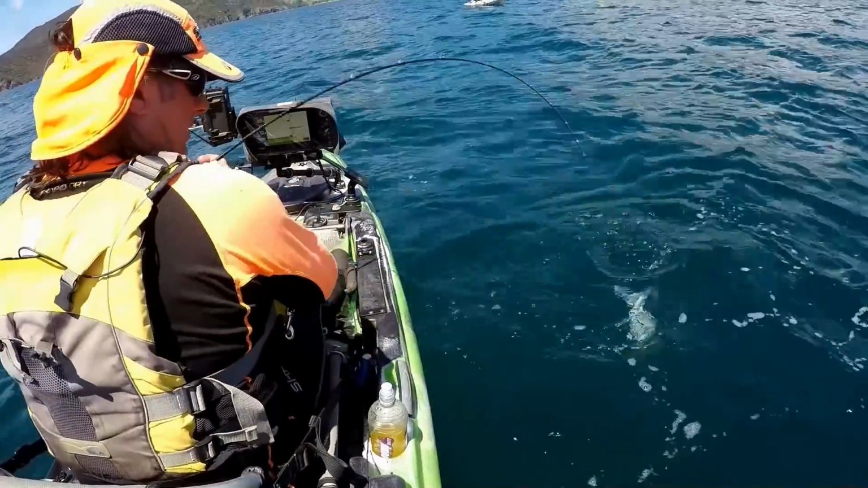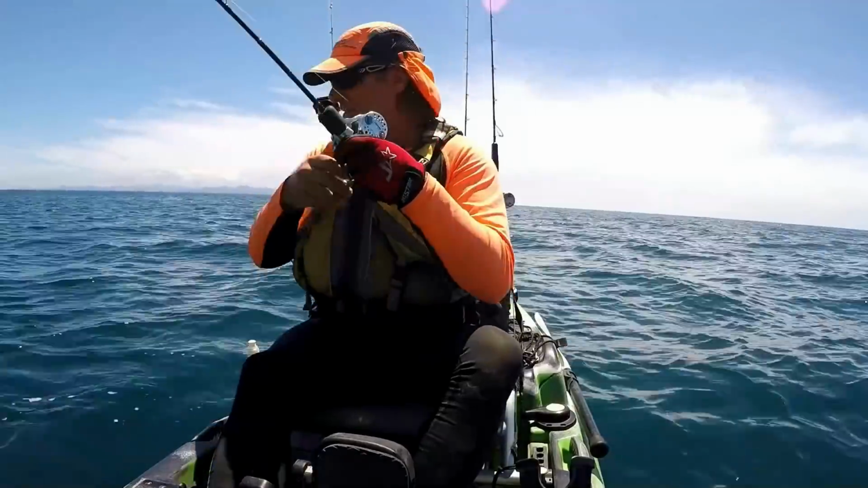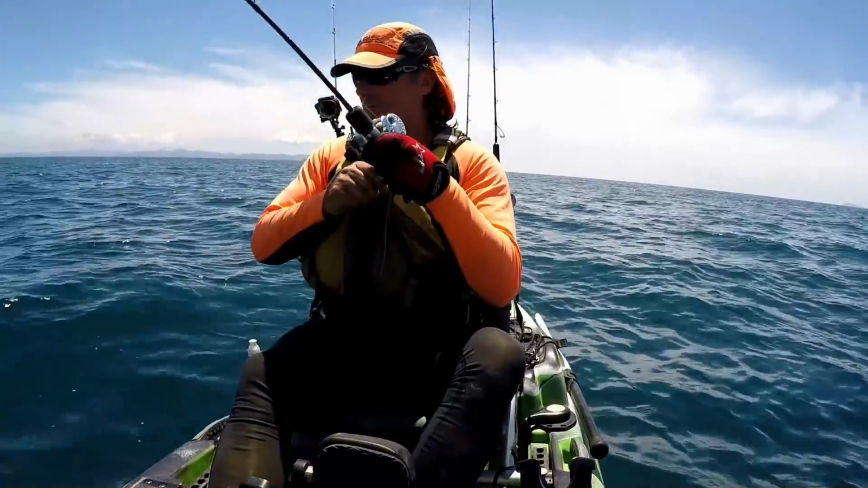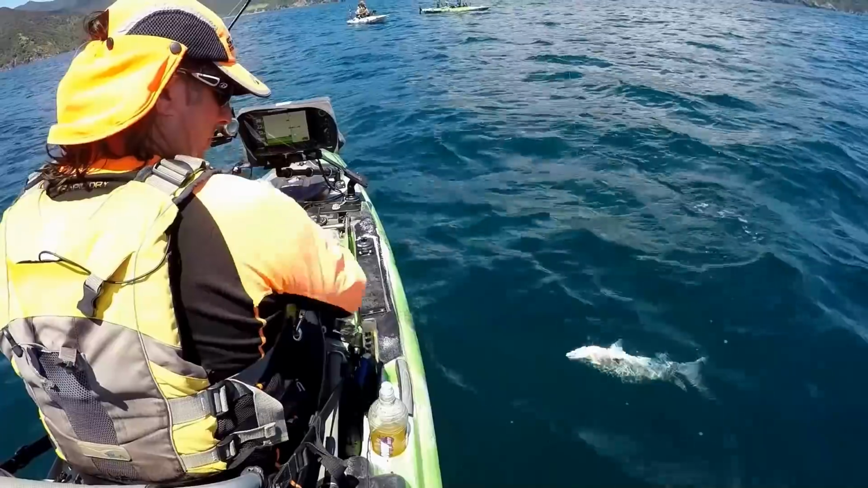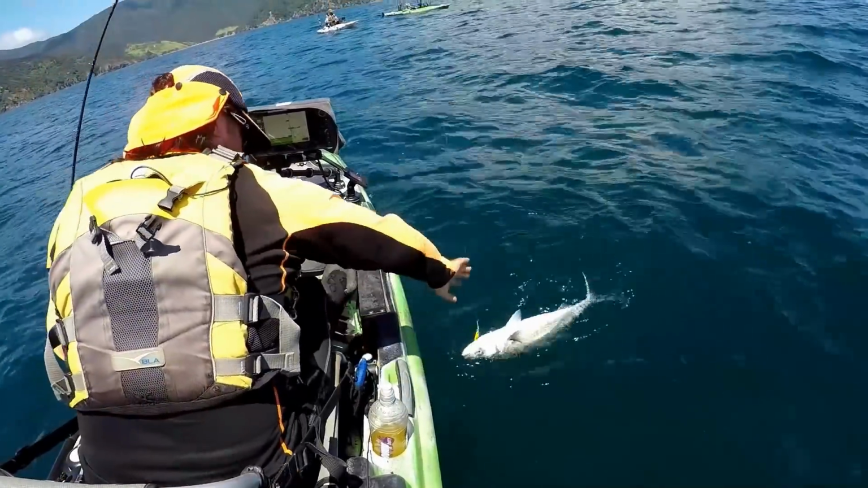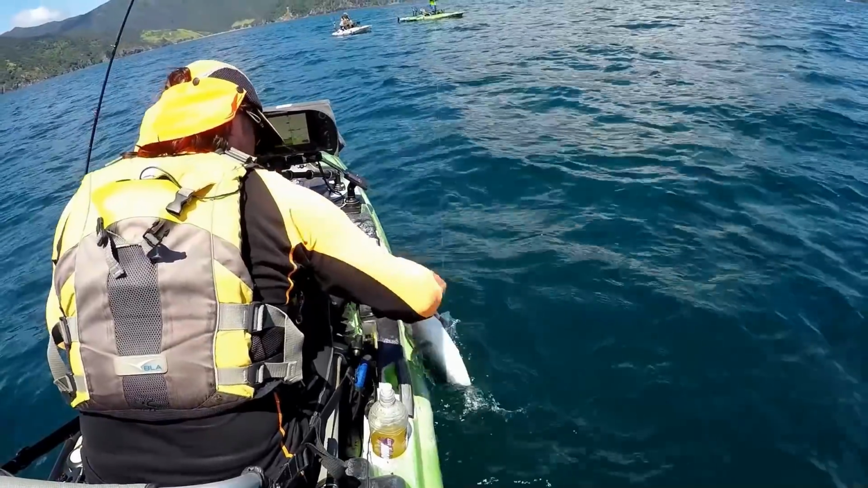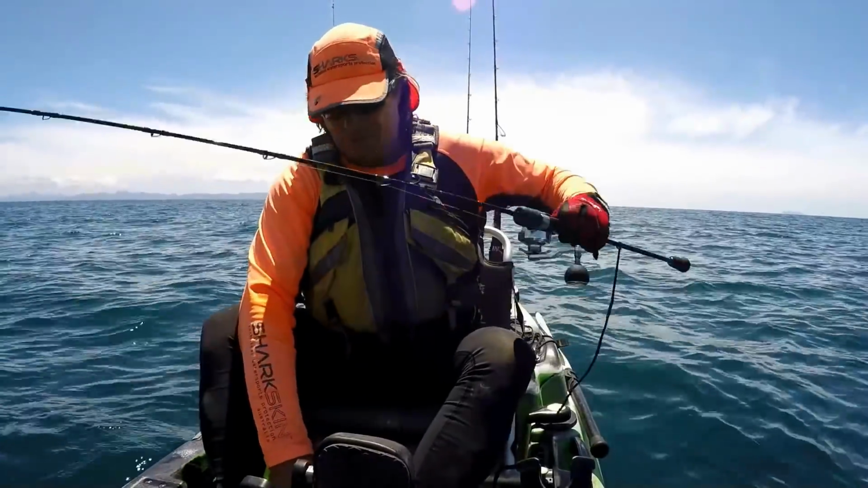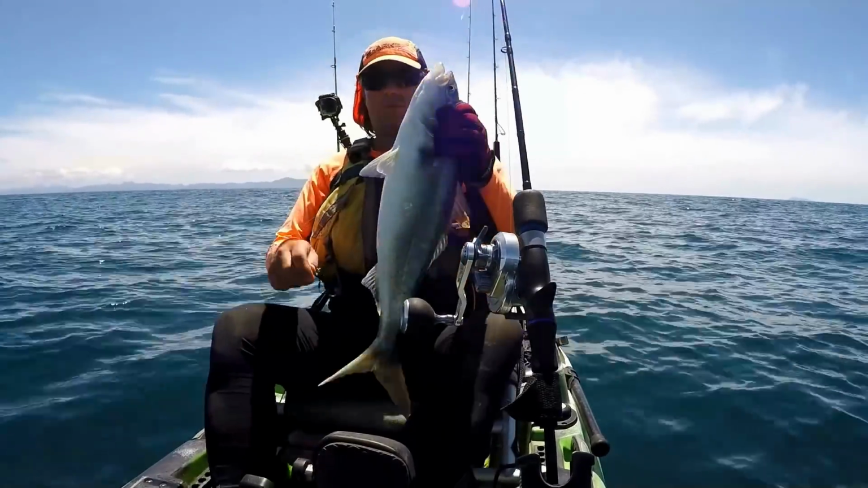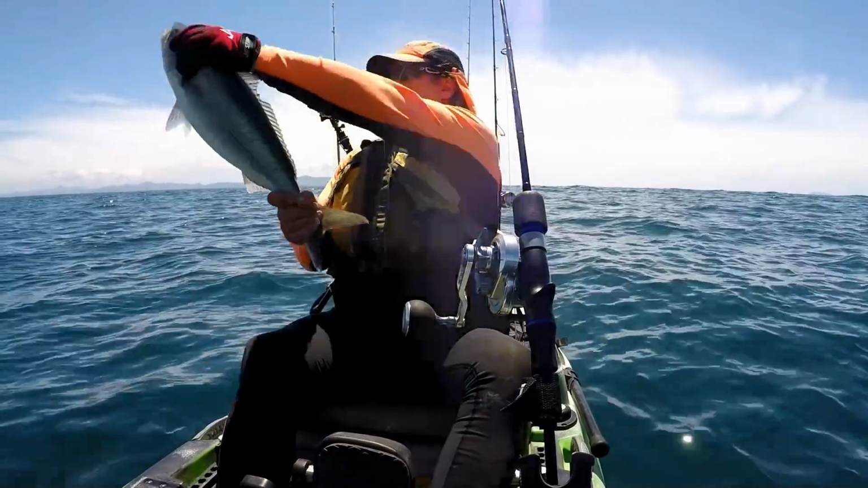Beautiful sized kahawai these, and on this kind of gear, they certainly put up a good fight. Got to tire them out. It's the only way. Here we go. Welcome aboard, as Damien would say. There we go. Off you go.